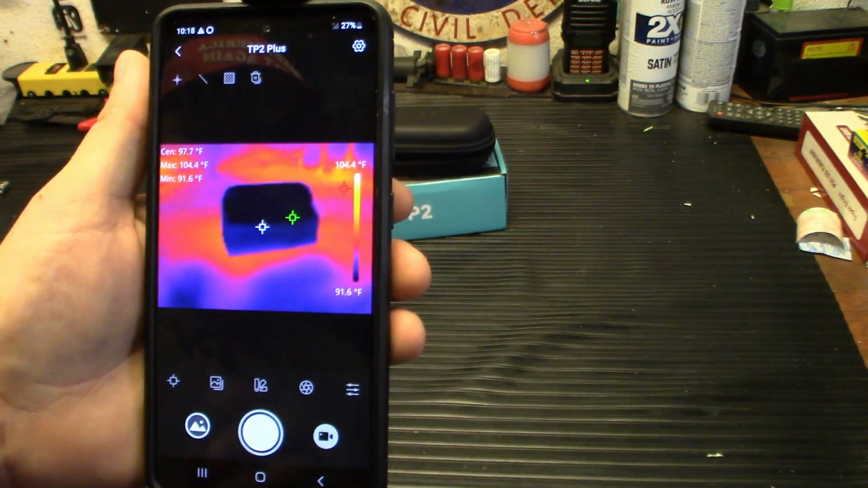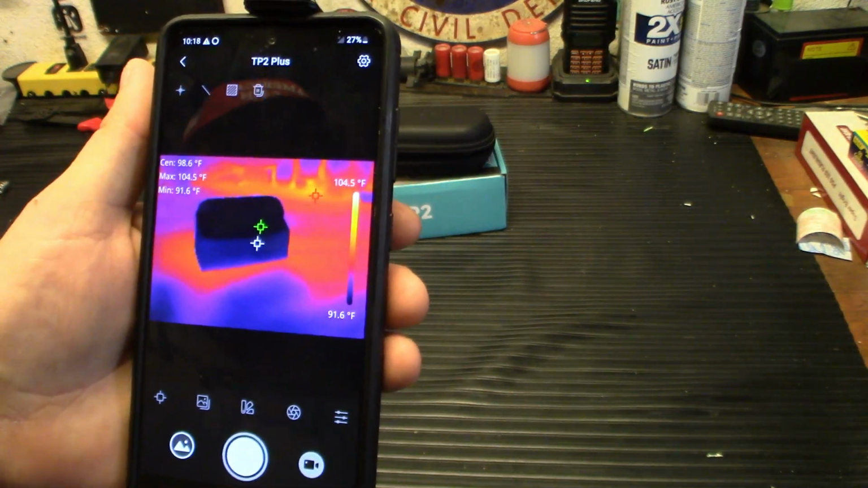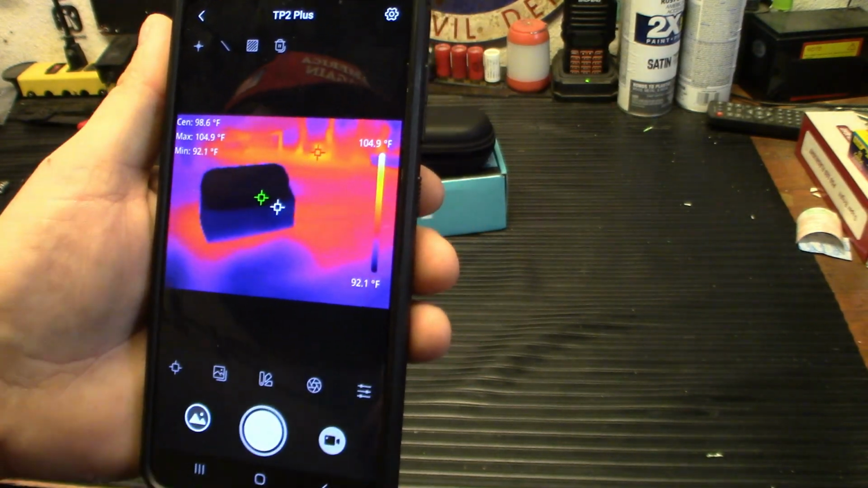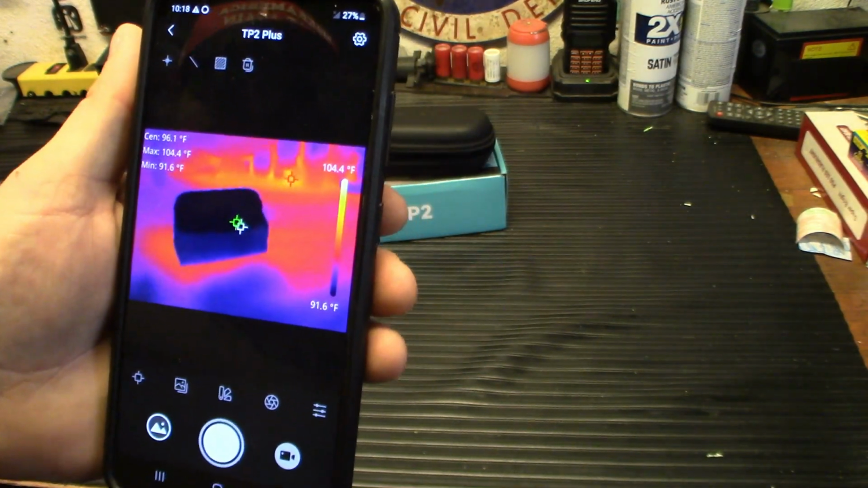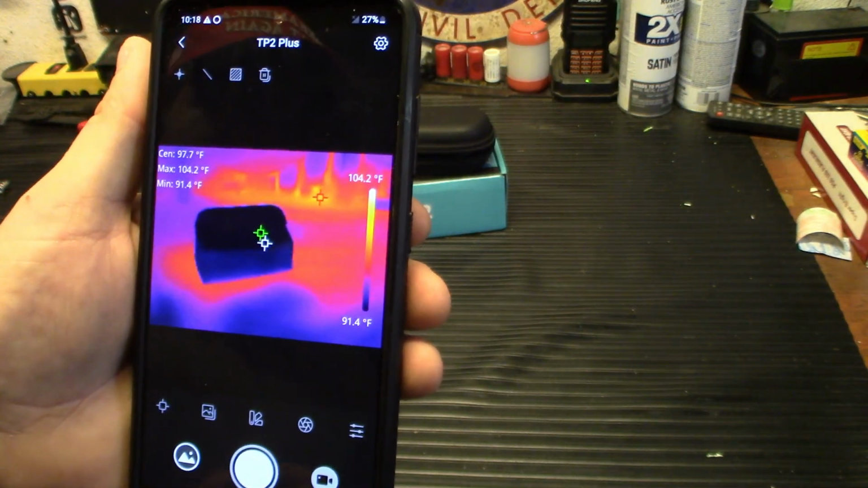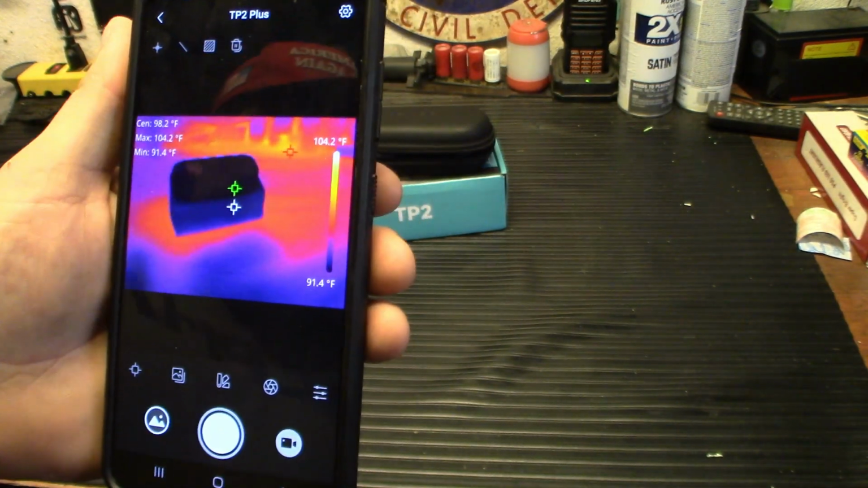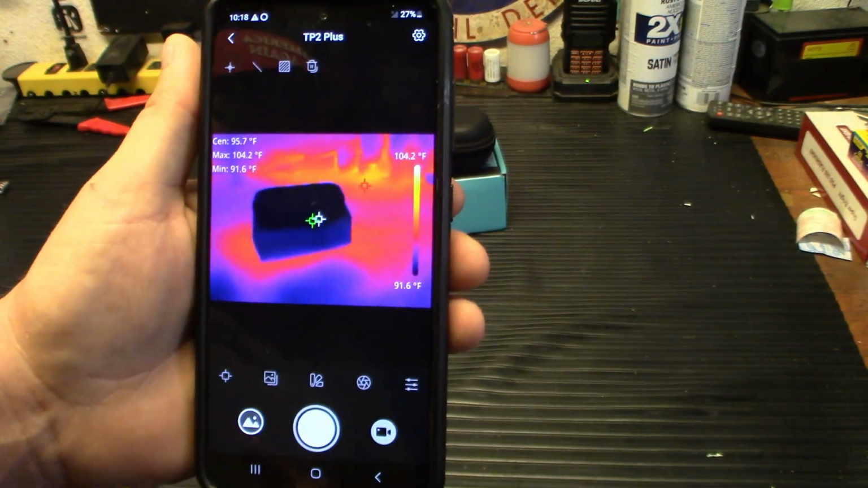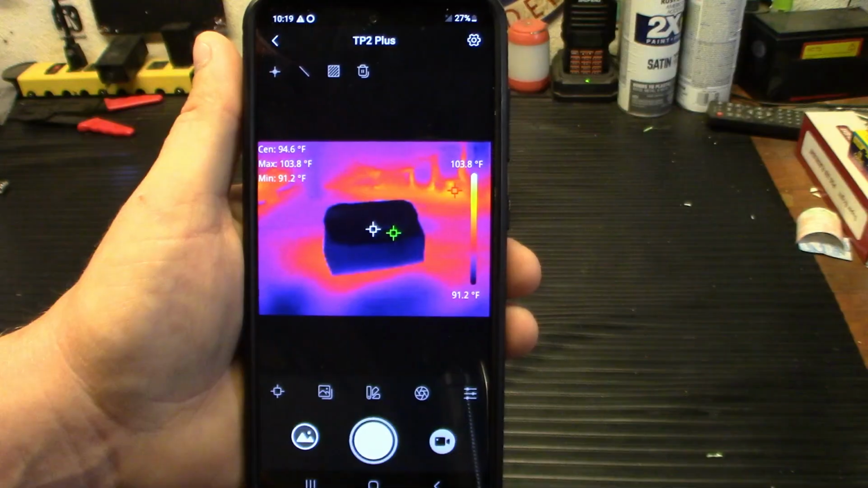So I'm going to go ahead and see if I can't screen record this as I'm walking around with it to show you guys how the product works. We're going to go outside, we're going to do some stuff inside, look at the hot water heater, the AC unit, just random things to see how effective it is. If I can't do that, I'm just going to go ahead and record on my phone while I'm holding this phone. So let's get out there and go do it.